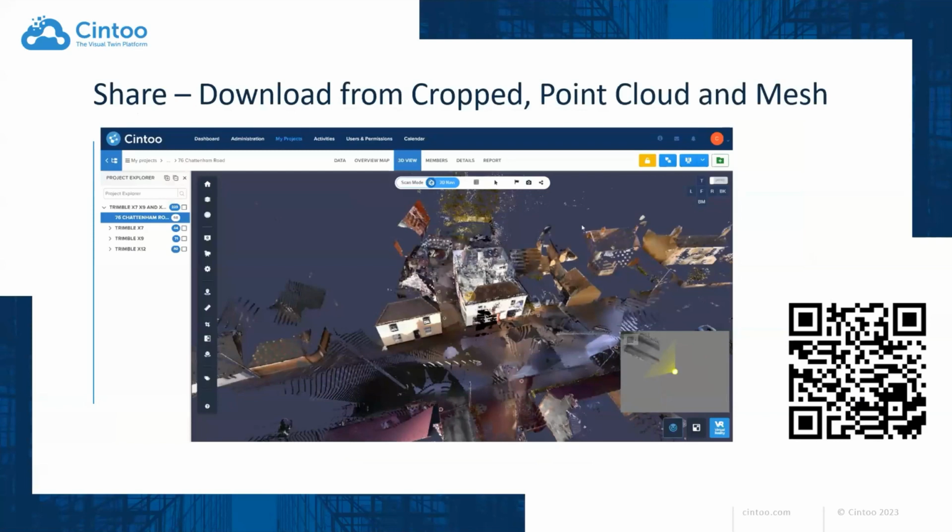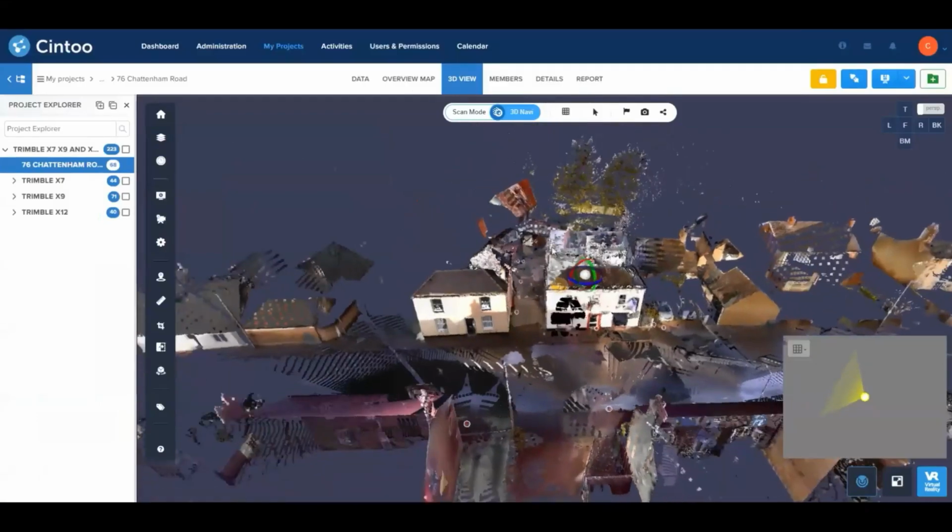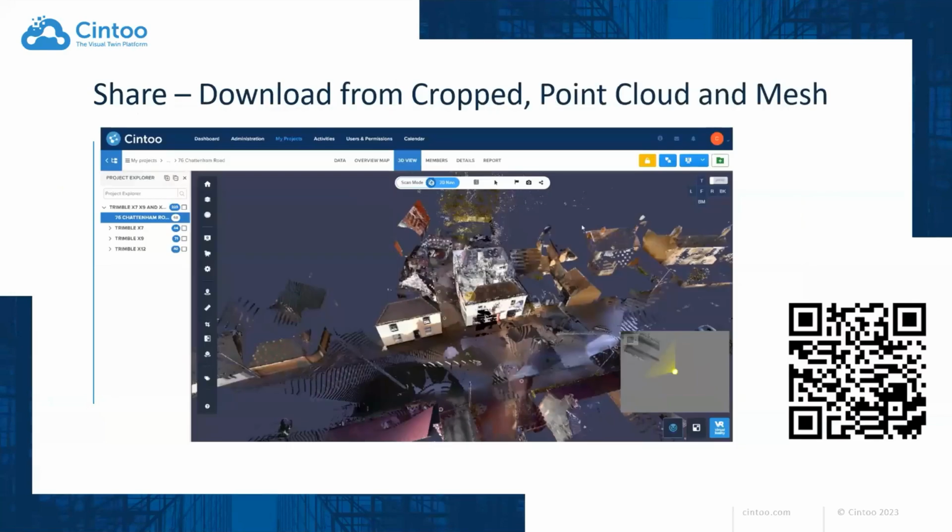I'm going to leave this slide here for a few seconds before I hit next. Actually, let me go back for a second. This is a scan that I did in Cambridgeshire, about 20 minutes from where I live. On the right, you have a little QR code that if you take your phones out and scan it, you'll be able to see the same data that I'm seeing here now. I'll leave that there for a few seconds.